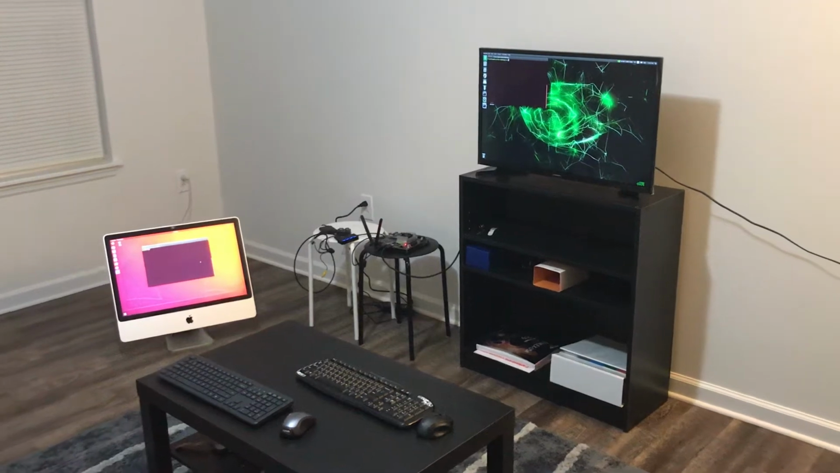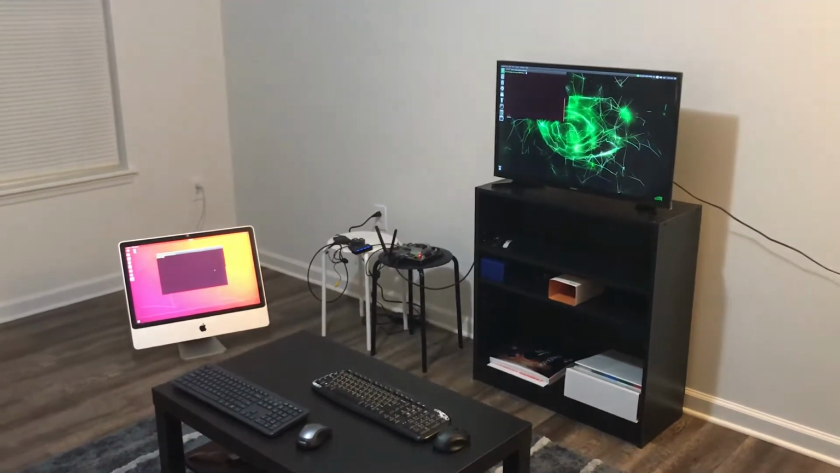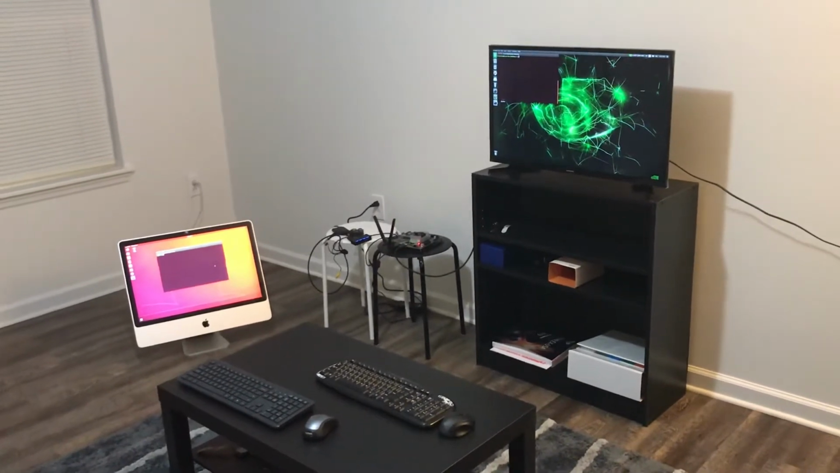Hi, this video is going to briefly explain how to input a video stream into the Jetson TX2 and then wirelessly stream it over a local wireless network.